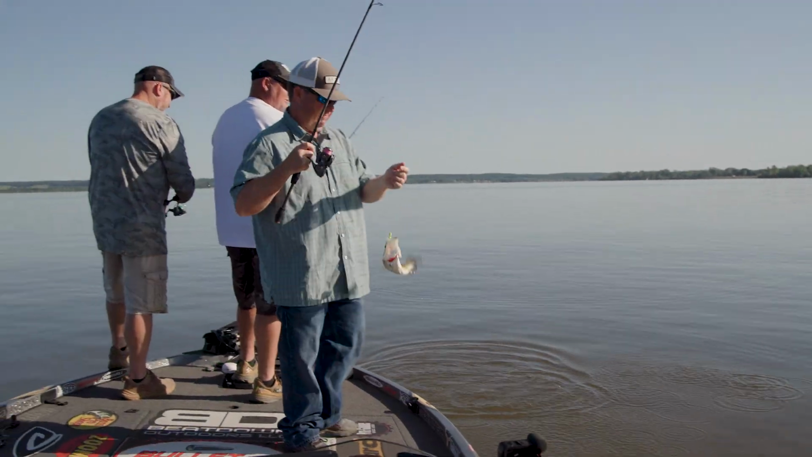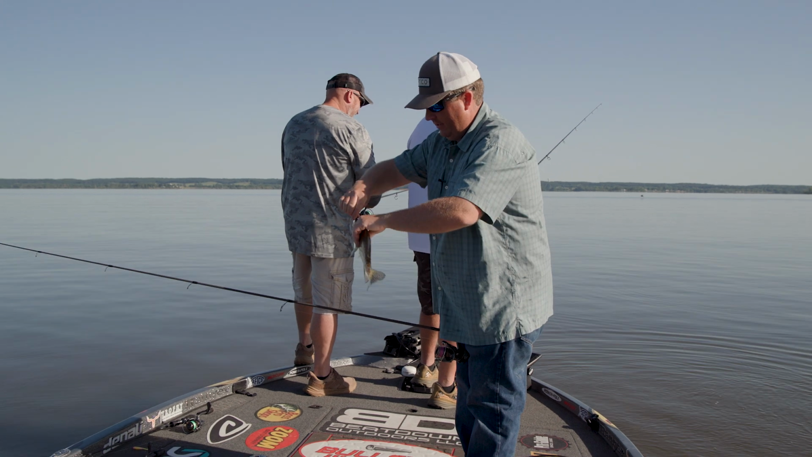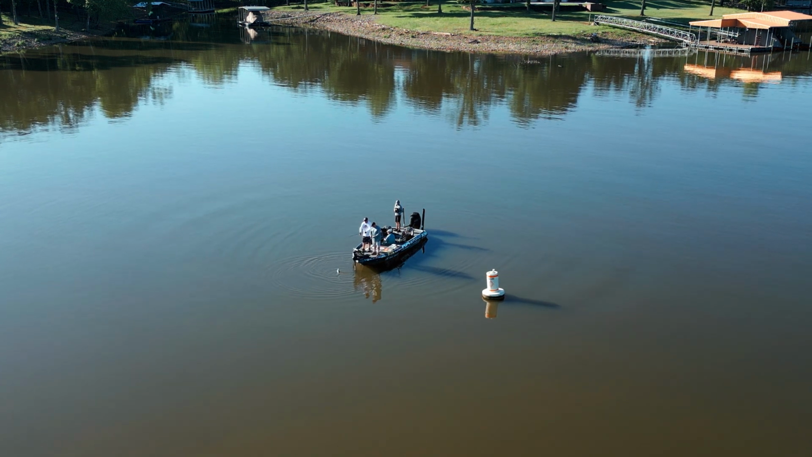Hey, you might have to co-angler from the back of the boat. Put him in the penalty box. This is the last one of these colors, boys. I guarantee you I got some more in there. I bring a little secret compartment that you boys don't know about in case I get behind.